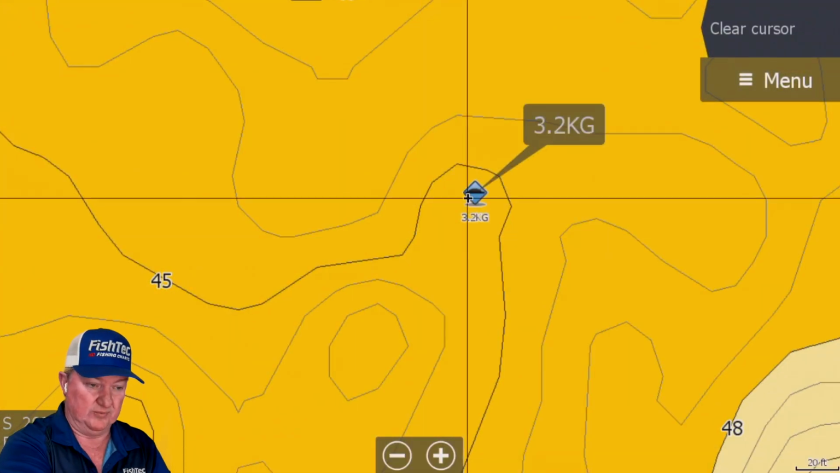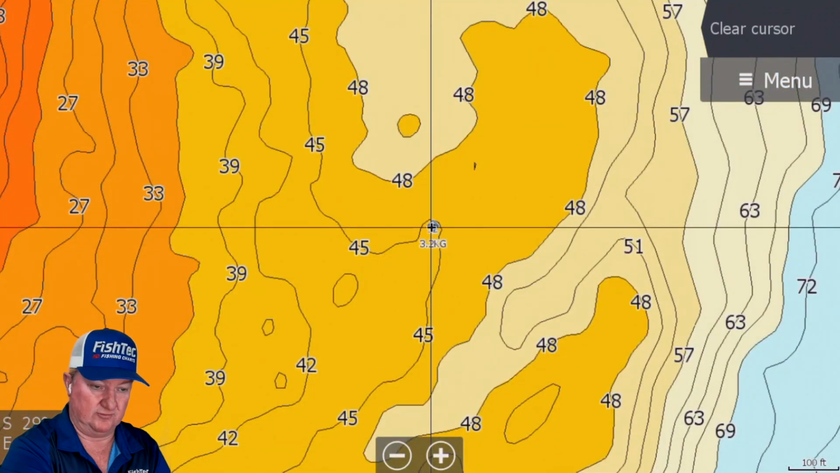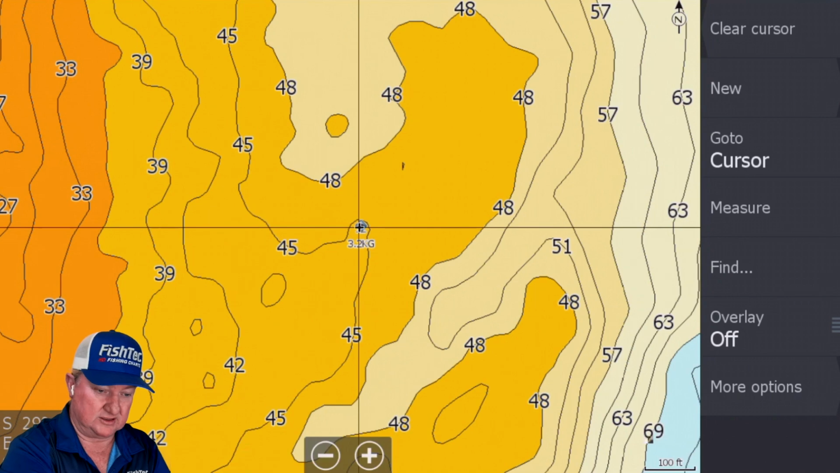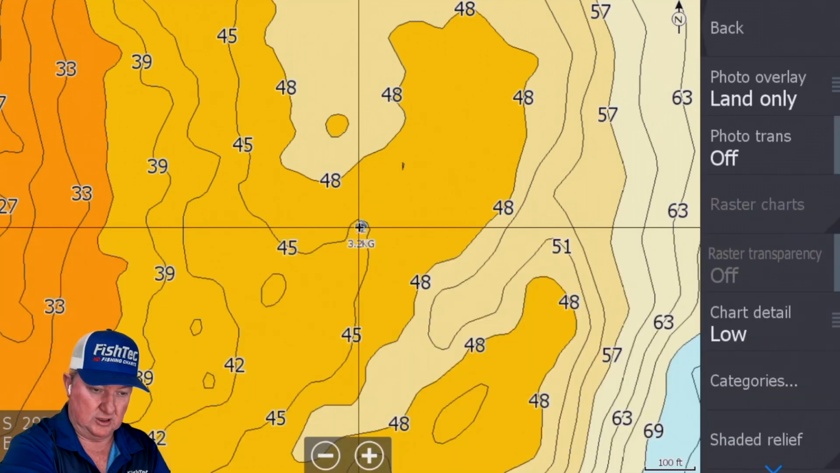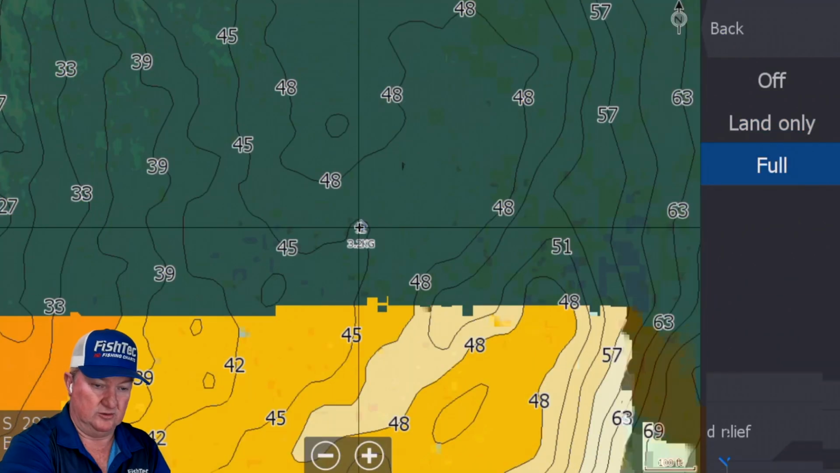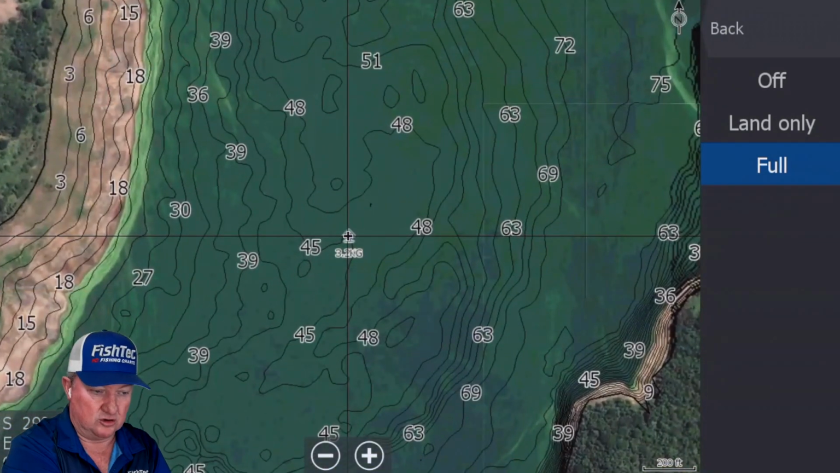Now, if you bought a satellite chart, I've got the lowest satellite chart that was ever available, or if you went onto Google Earth and you were looking for low-level satellites, we go to our chart options and we go to full, and you'll see, unfortunately, the dam never got that far.